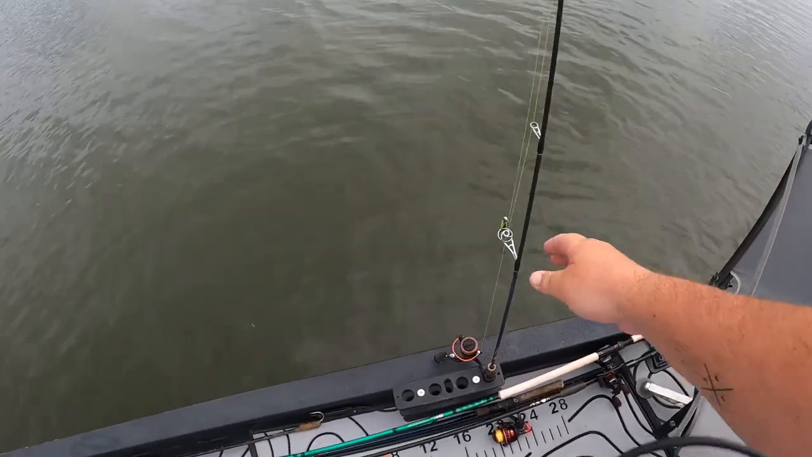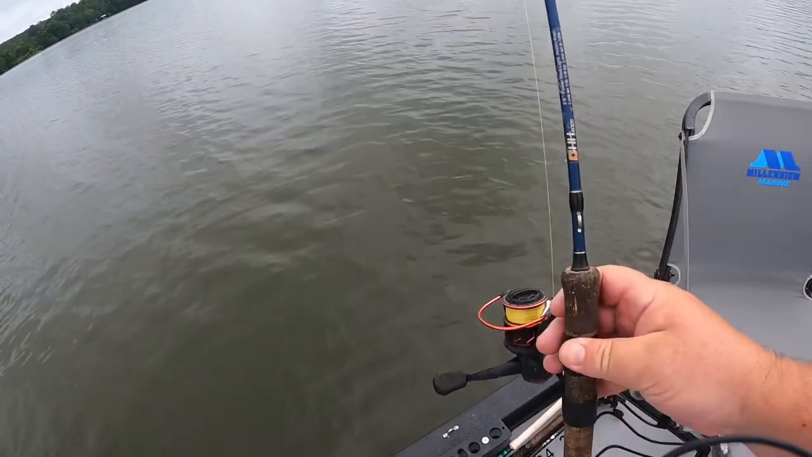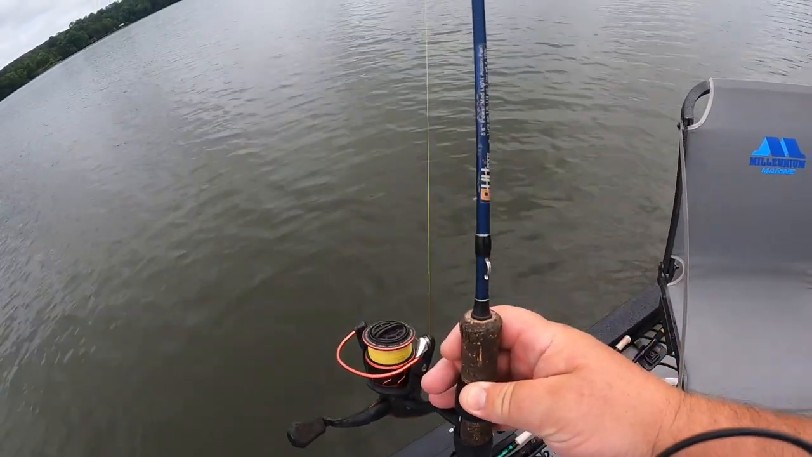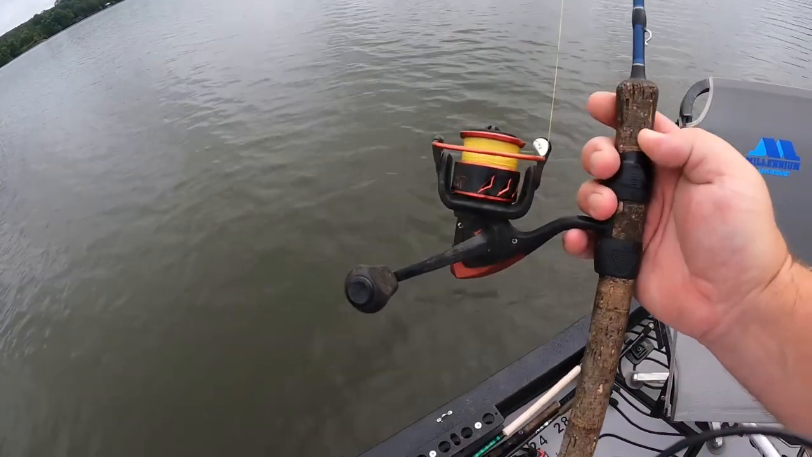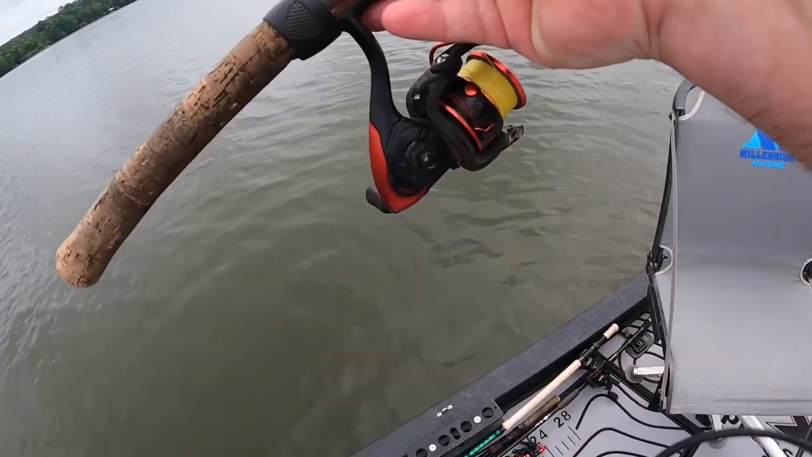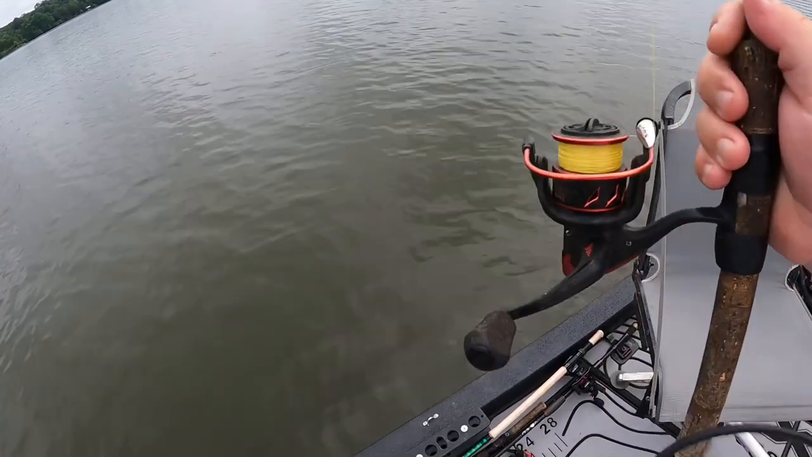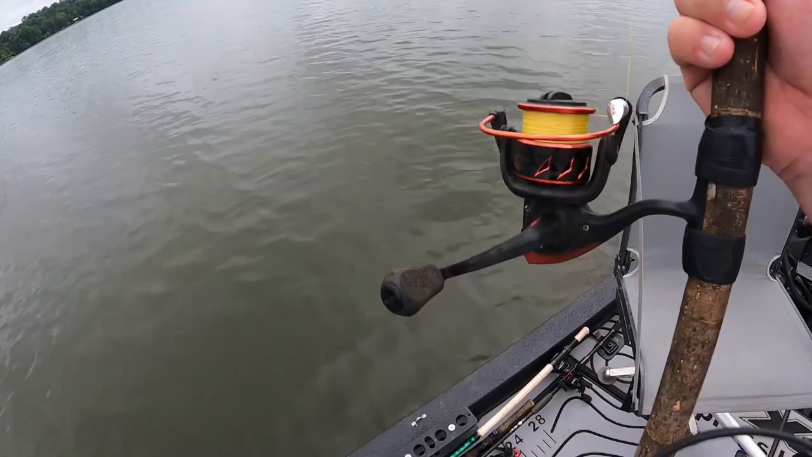Rod wise, right now I think these are about to be phased out. I saw they were on sale at HH rods. This was the Eric Cagel's 5.6, and I've also got them in a 6-foot paired with a Cash King 1000 reel. I really abuse these reels, and I haven't had one go apart on me yet.